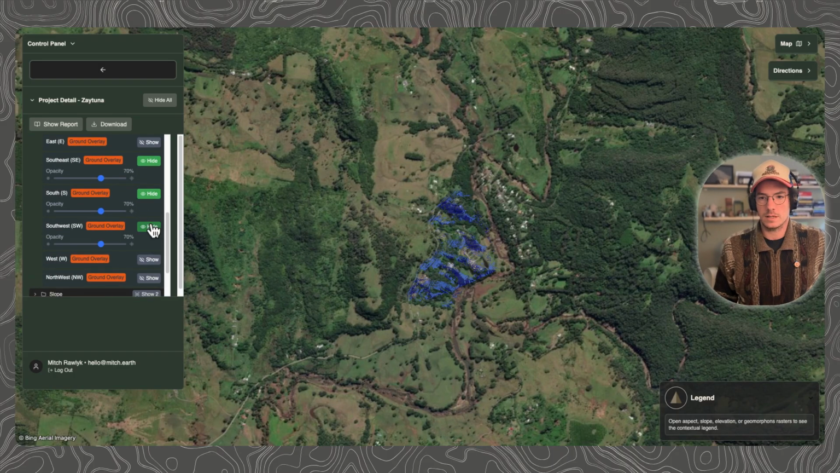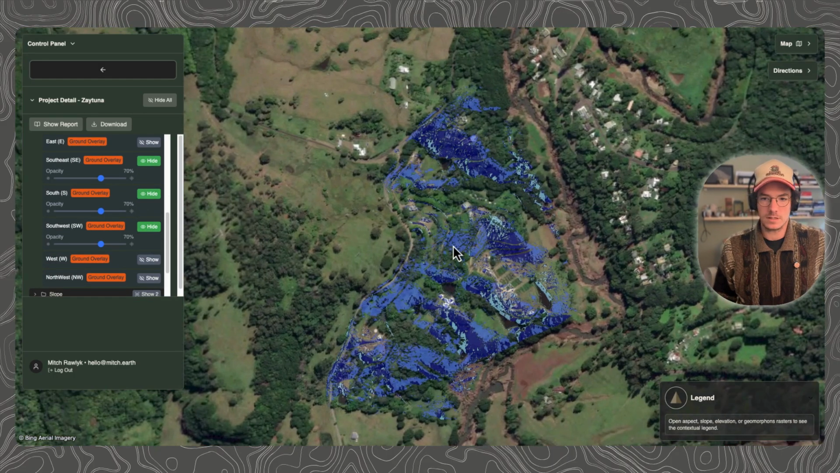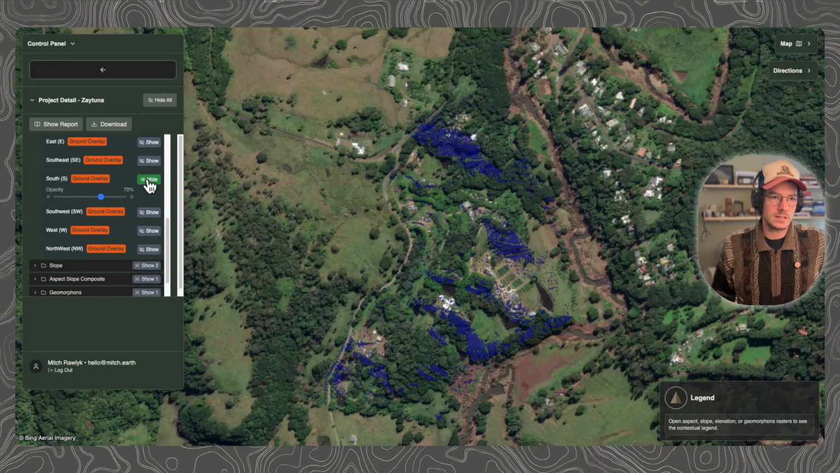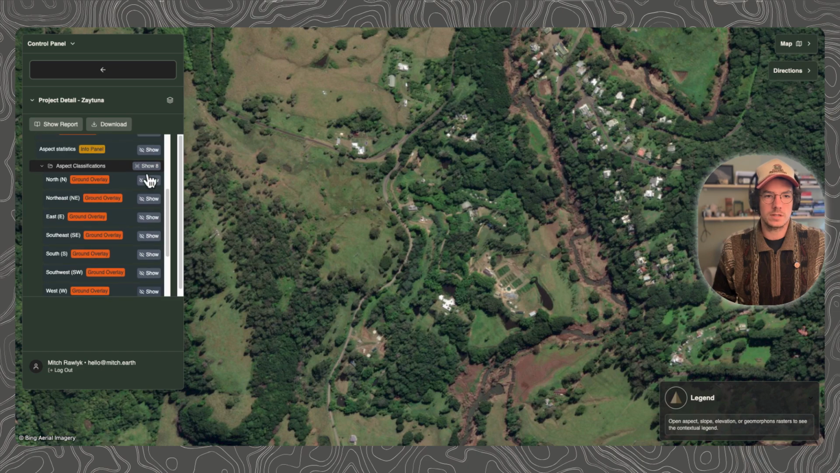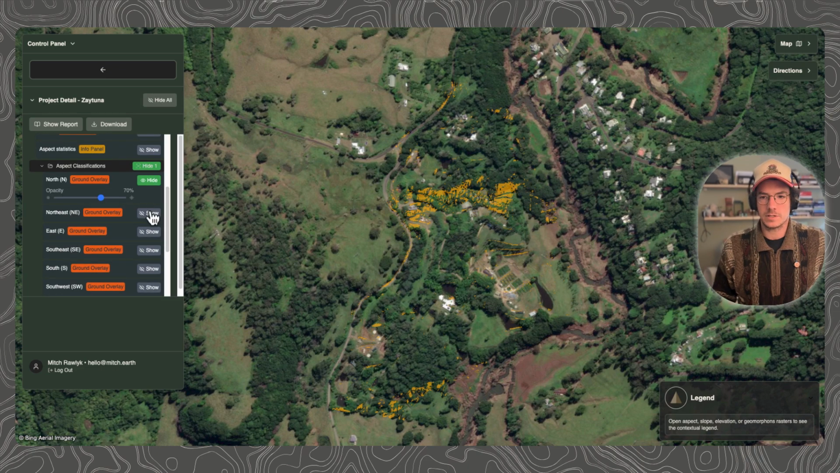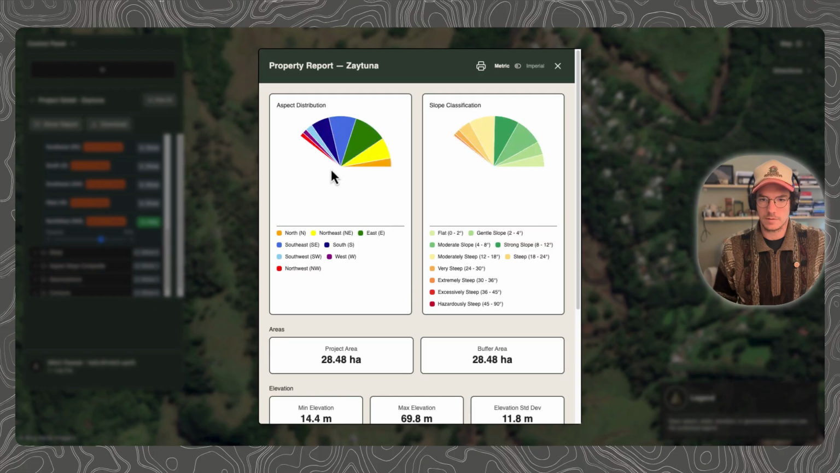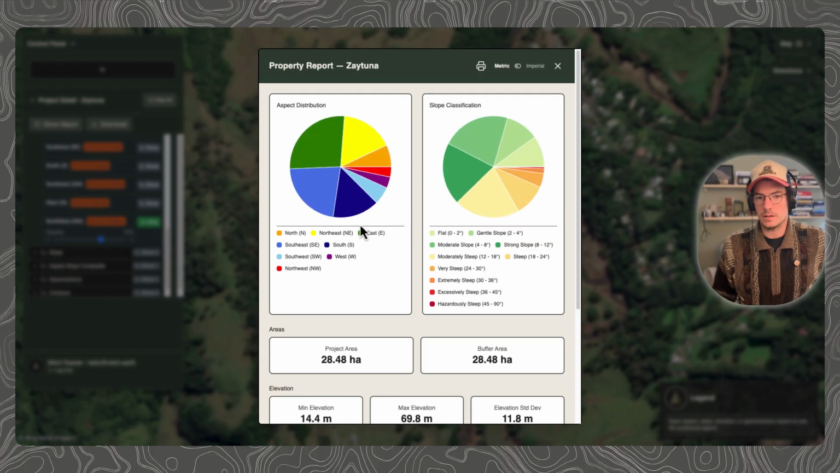So in this case, we have a fair bit of south-facing slopes here. This is going to be the colder parts of that property. And so this is by no means a sun-soaked area that is absolutely just basking in sun, because in this case it's those northeast, northwest facing slopes here. And so we can have a little breakdown here. By and large, most of it's facing south, southeast, and east, and northeast. So predominantly east-facing property here.